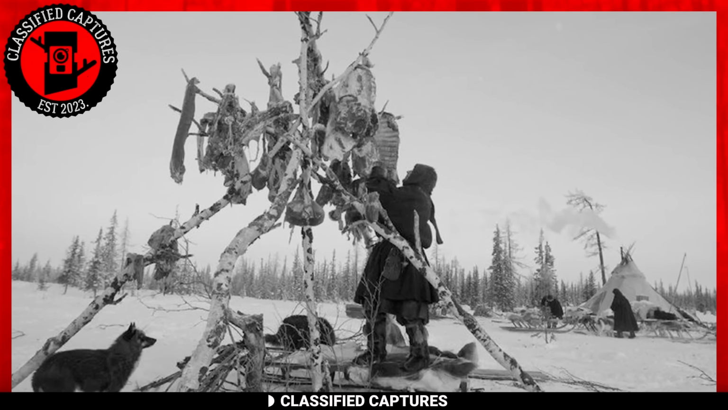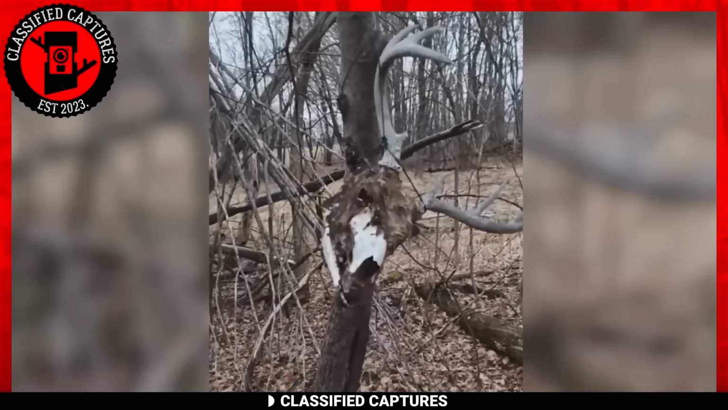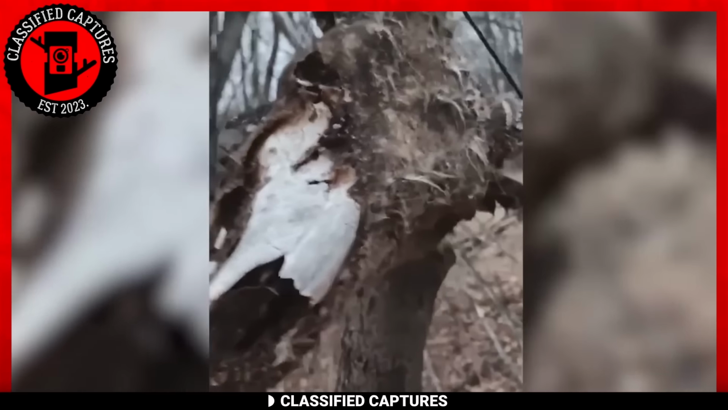Well, there are a couple of theories, the first being a ritual by the natives in the area who sacrifice a virgin sow each year for protection. Passersby are encouraged to rub and kiss the skull thrice. If this is the reason, then it's not so scary or weird.